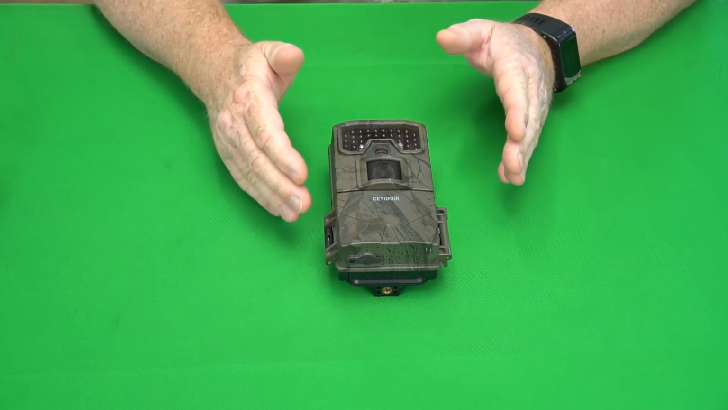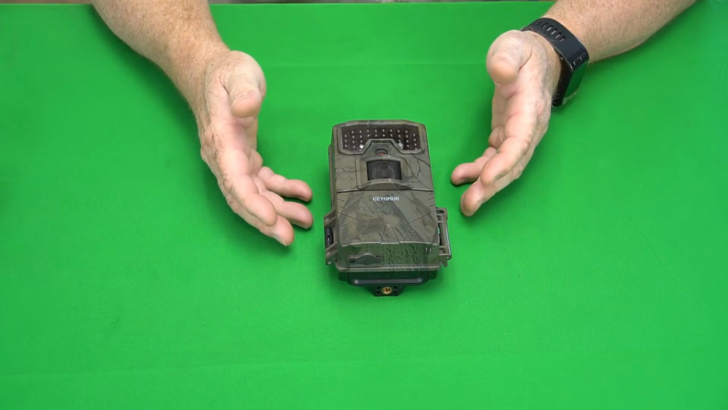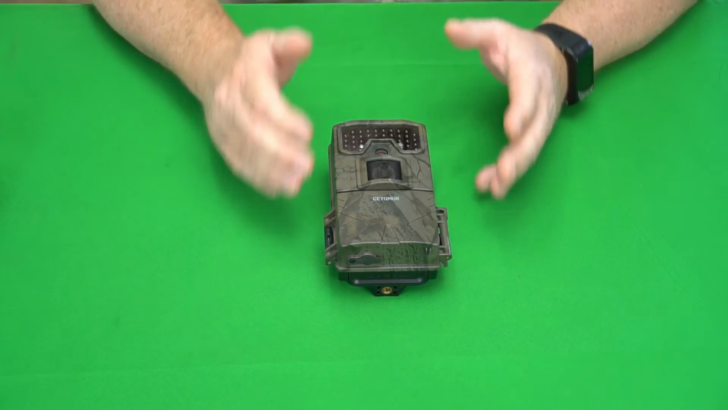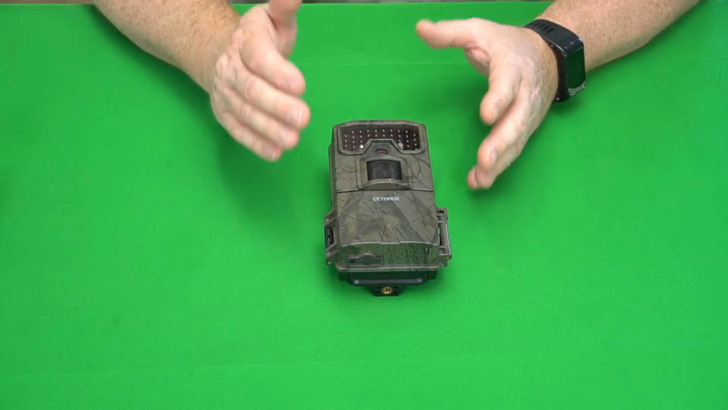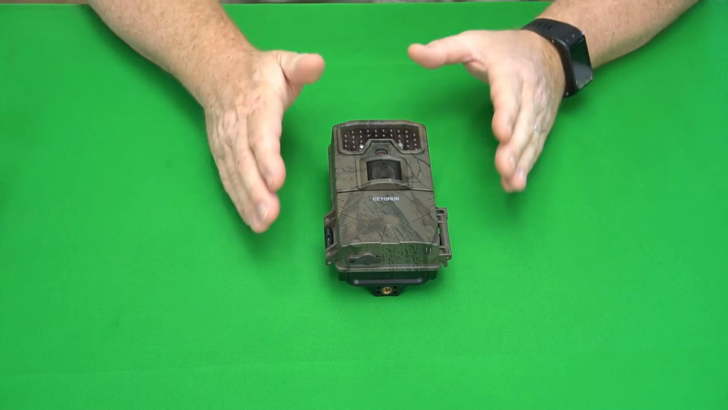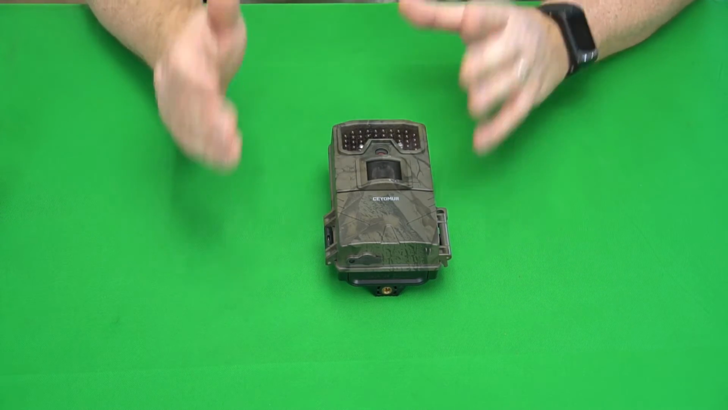All right, so let's talk about some areas that need improvement. This camera is a budget camera, so give it a break in the sense that you can own it for 25 bucks, and it does have a great design, but it had difficulty determining what was tree and bush movement and what was animal movement.